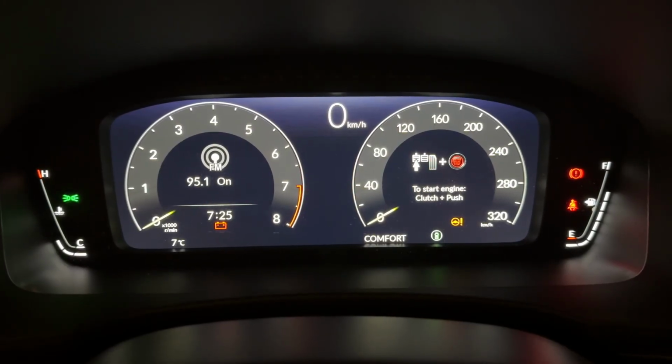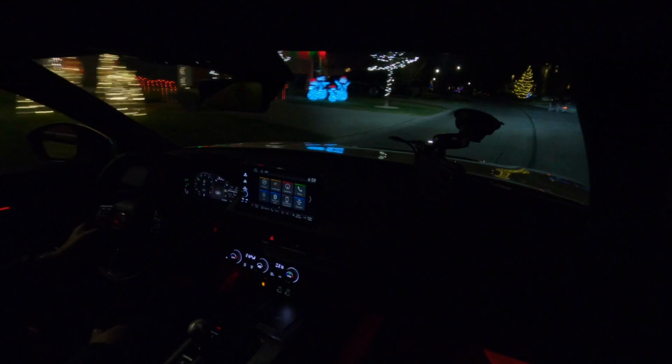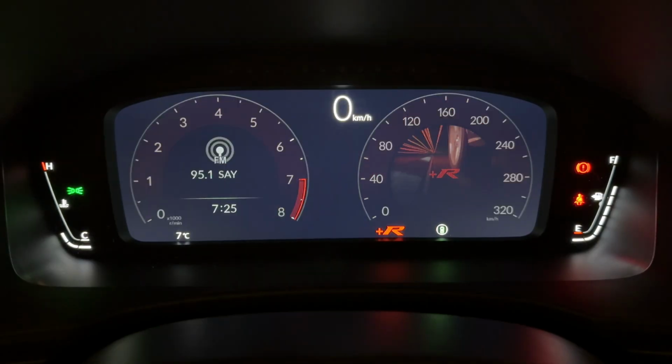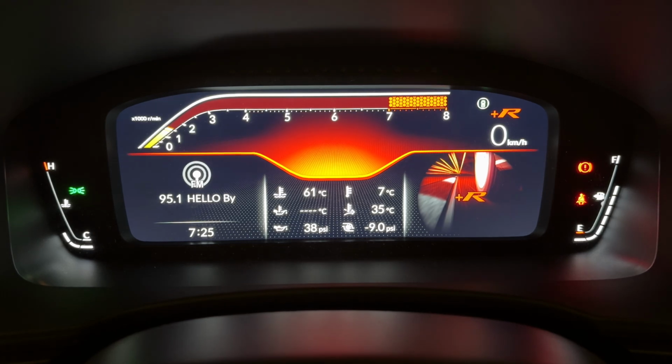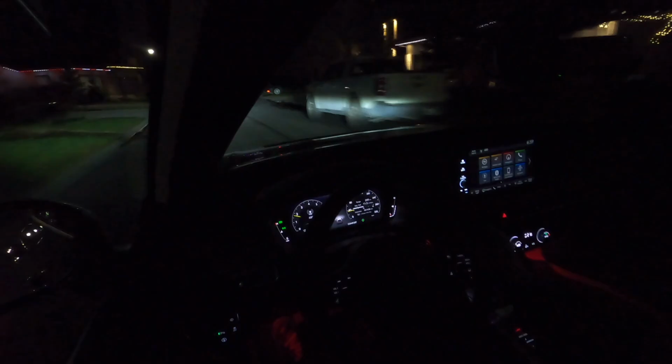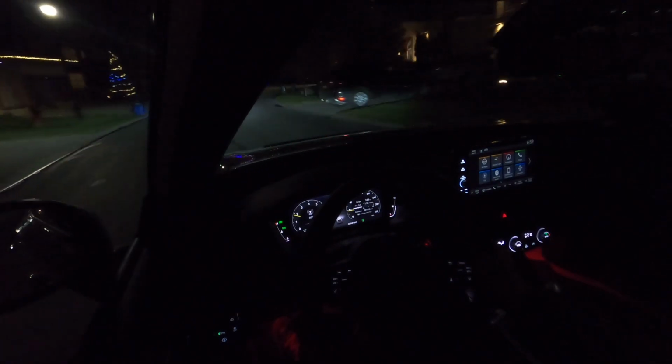I found driving in comfort has been pretty good. I don't know if I would get the Integra damper module. I'm not sure if I need to have any softer than comfort. It just kind of bugs me that Plus R is a little bit useless. So then it tempts me to get the Integra damper module. So I'm not too sure what I'll end up doing there.